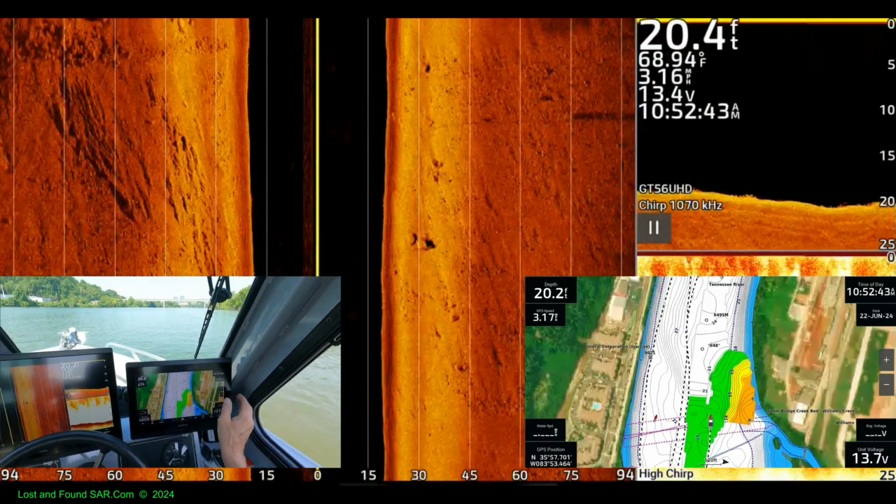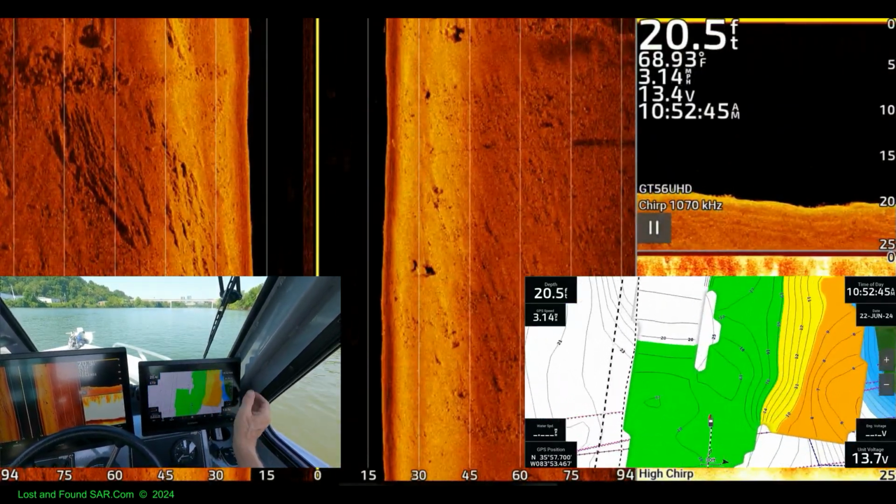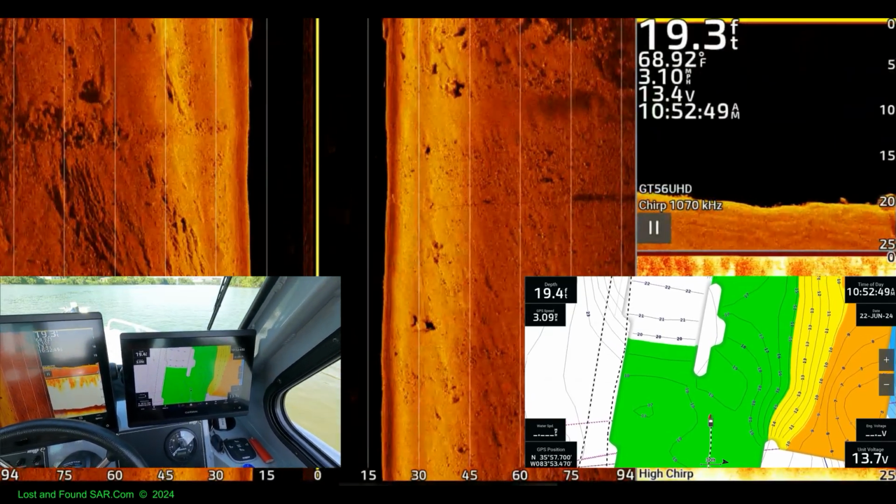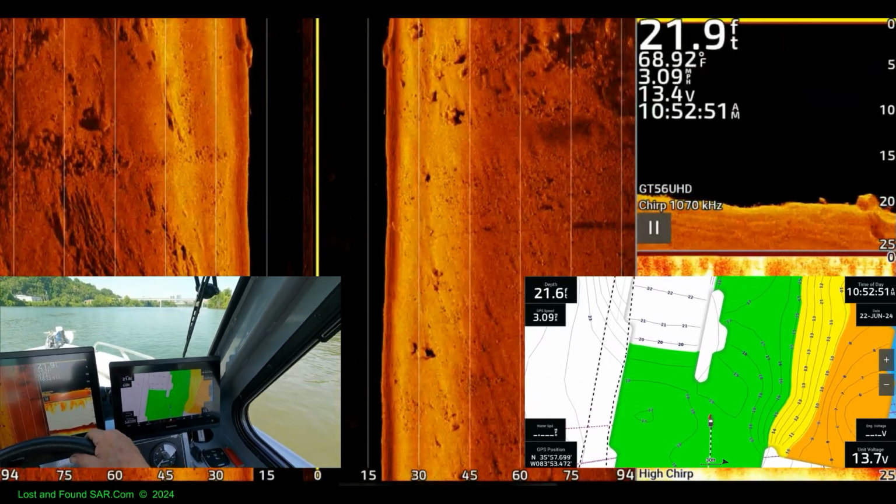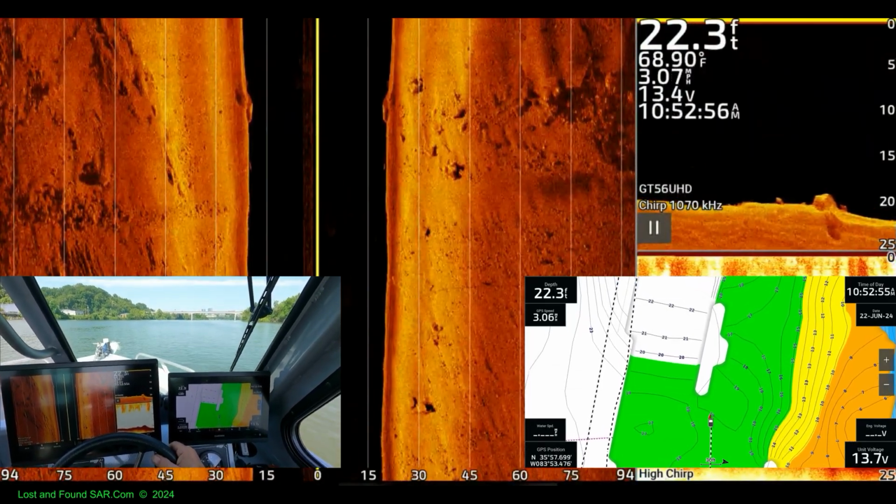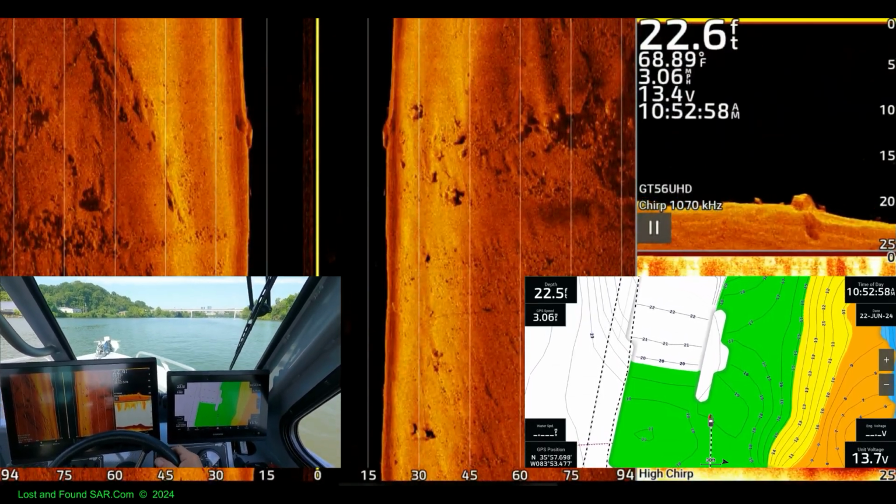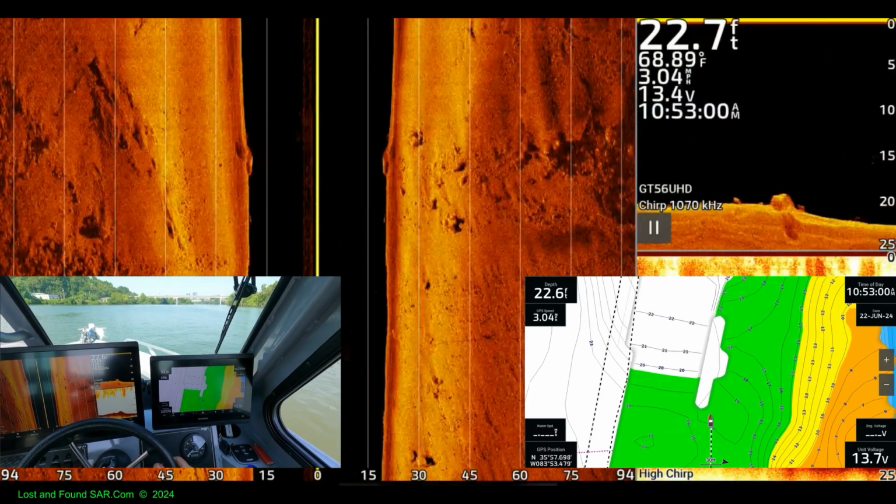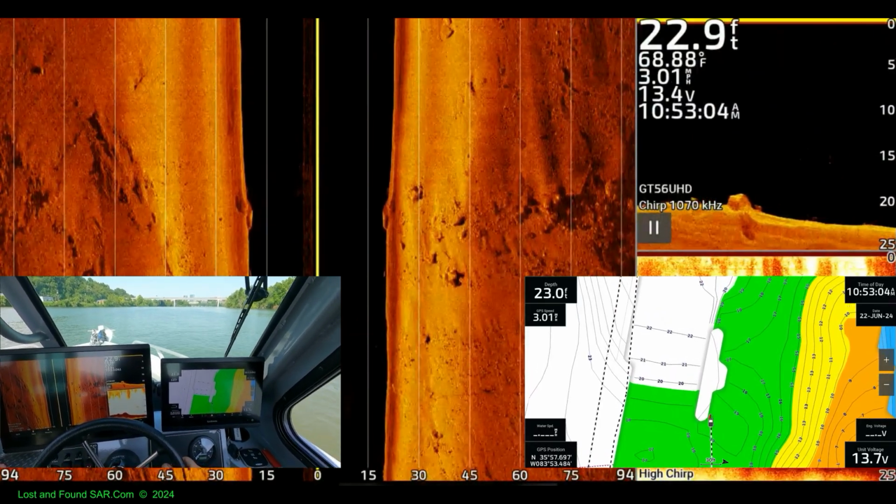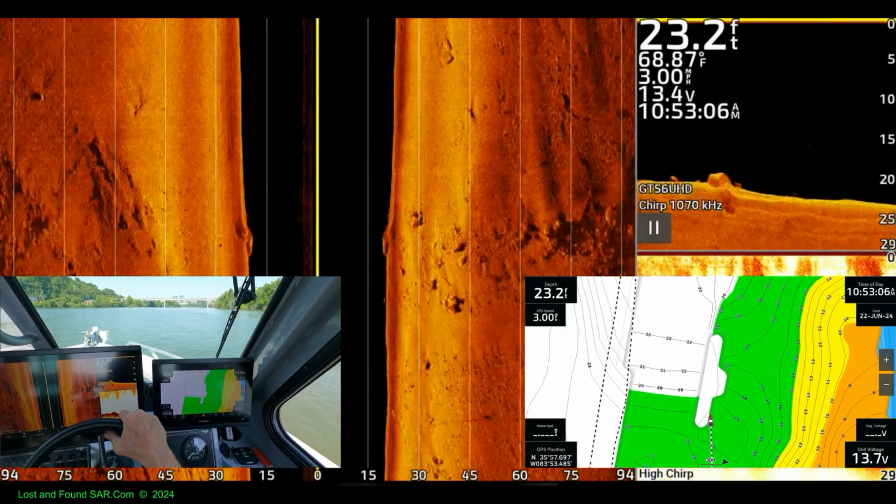I'm not sure what depth we're showing. It's a green and a yellow and an orange about 18 foot. And we're showing 21. So see, we ought to be taking water away at that point. We're showing more depth than there is. Like 5 feet more.